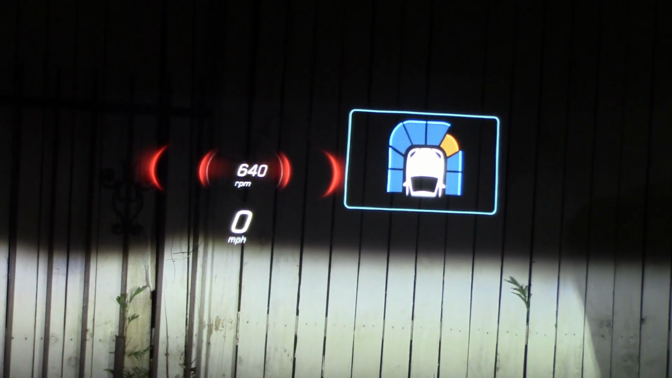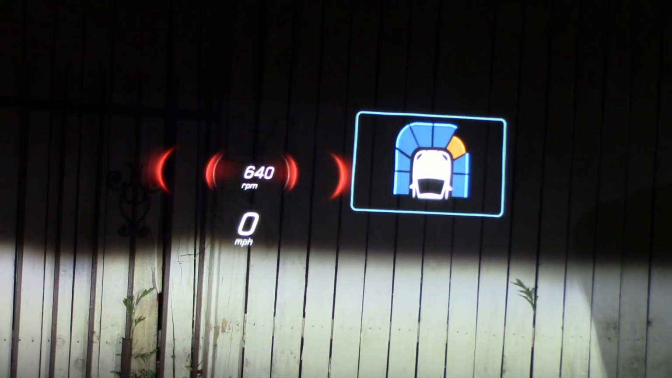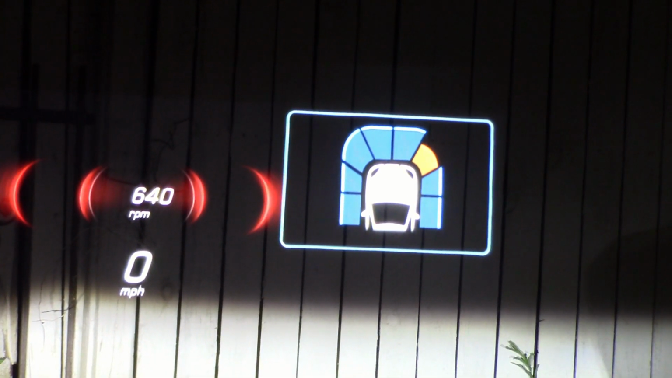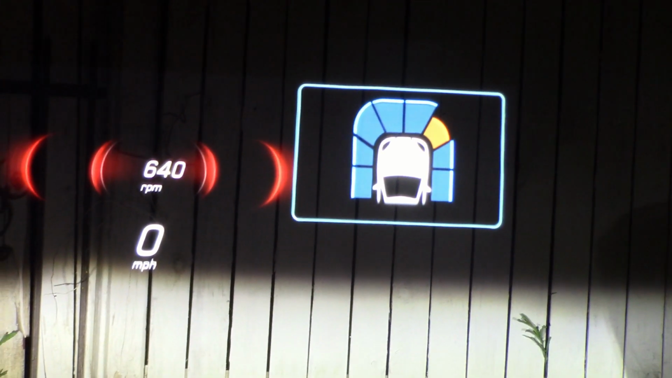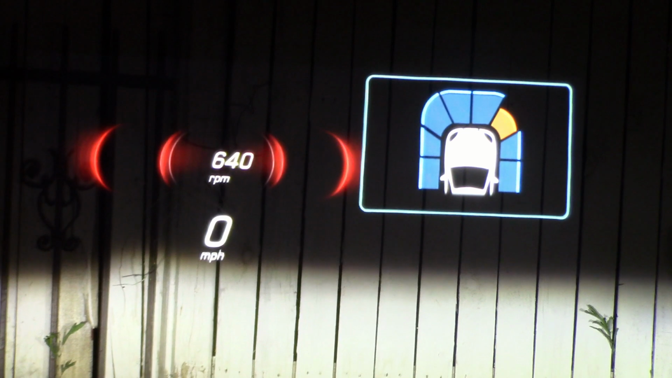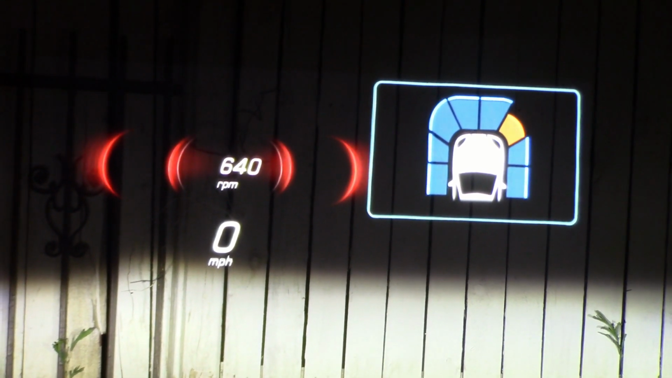I see in the heads-up display you have a warning that shows you're about to hit something, which makes sense. I'm about 2 inches away from a fence pole. Didn't know we had that feature. Nice to know.